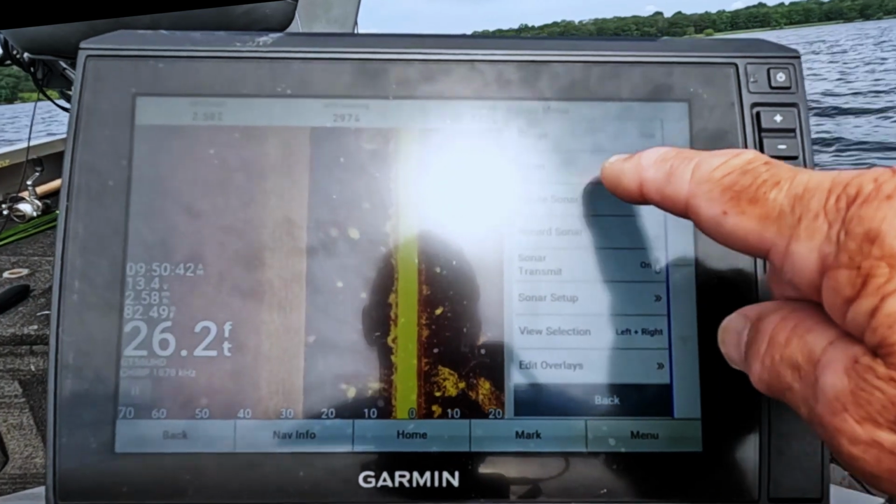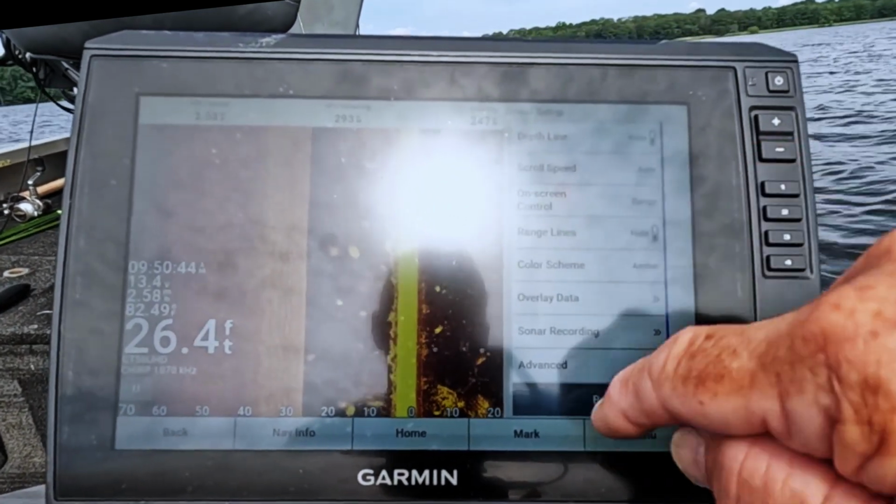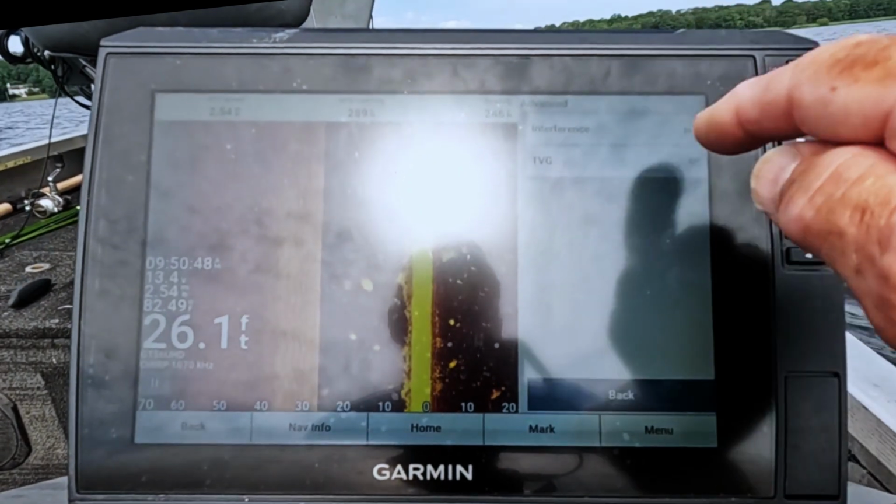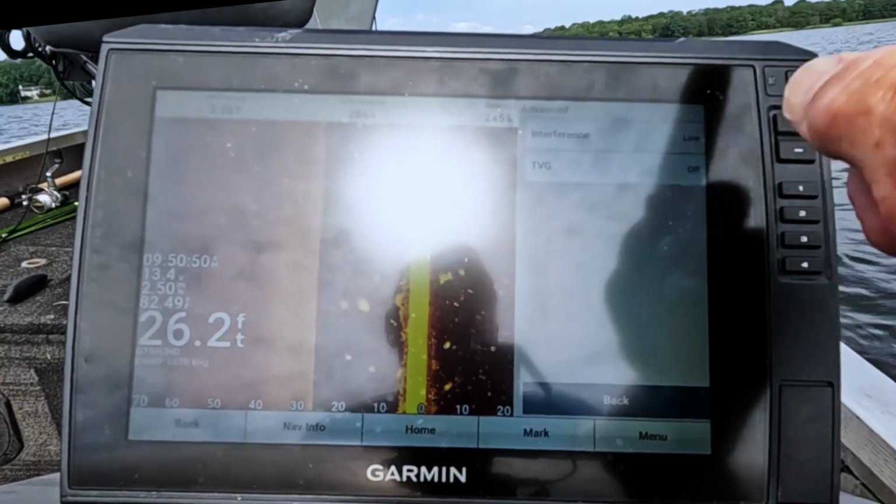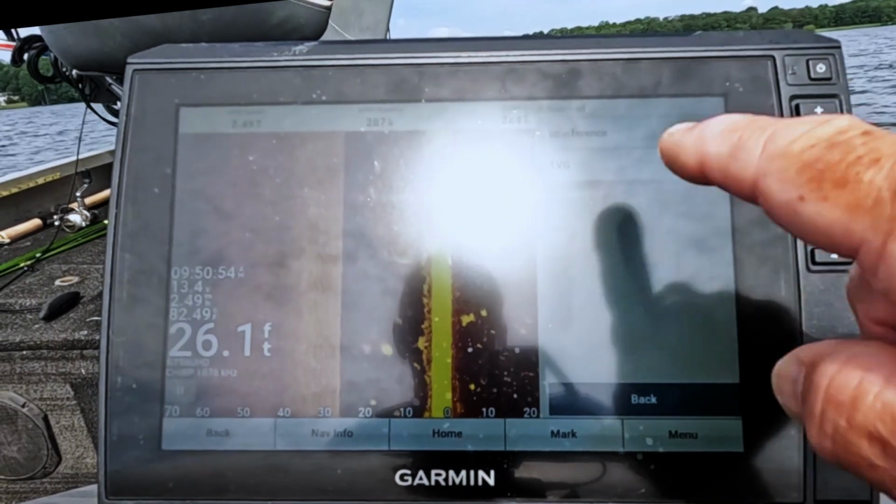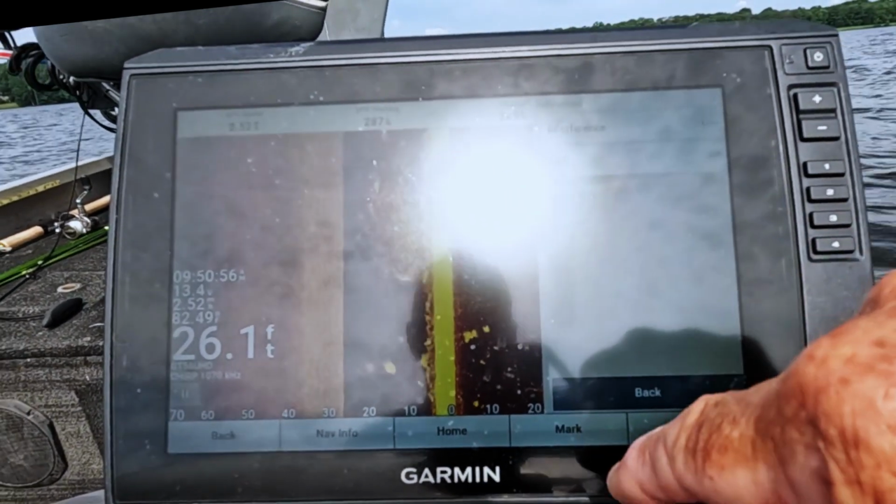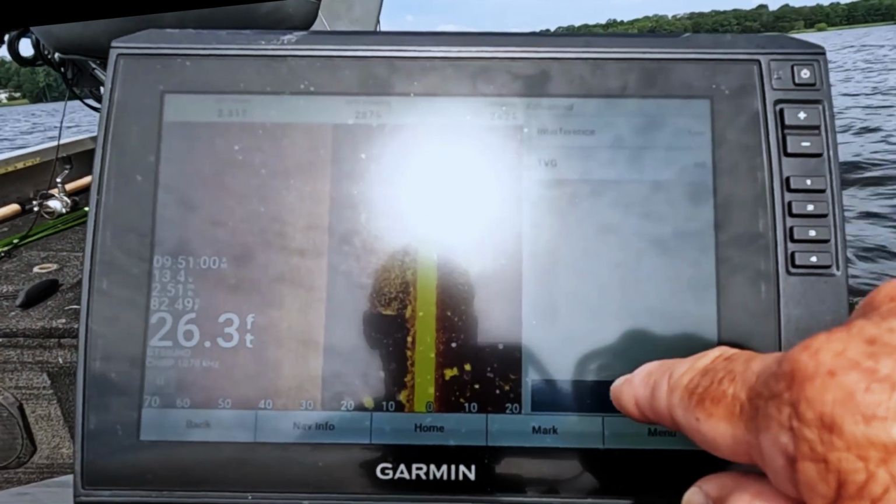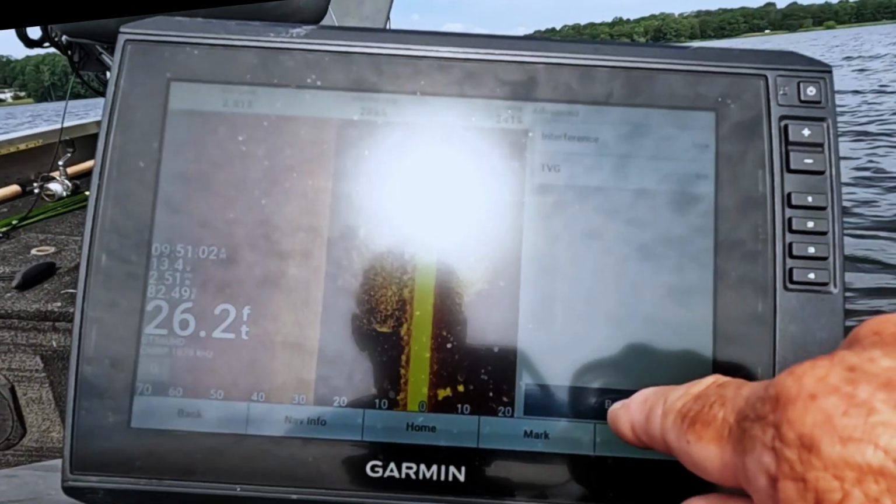Really, that's about it. But the sonar setup, just a minute. Go down to advanced. TVG off, interference, no, that's noise reject. I put it on low. That's just my settings. You might find yours completely different, however you like it. So play around with it. Don't be shy of it.